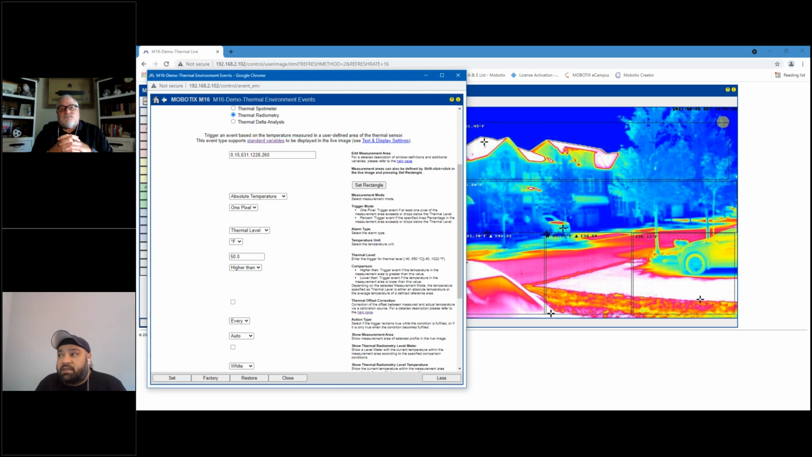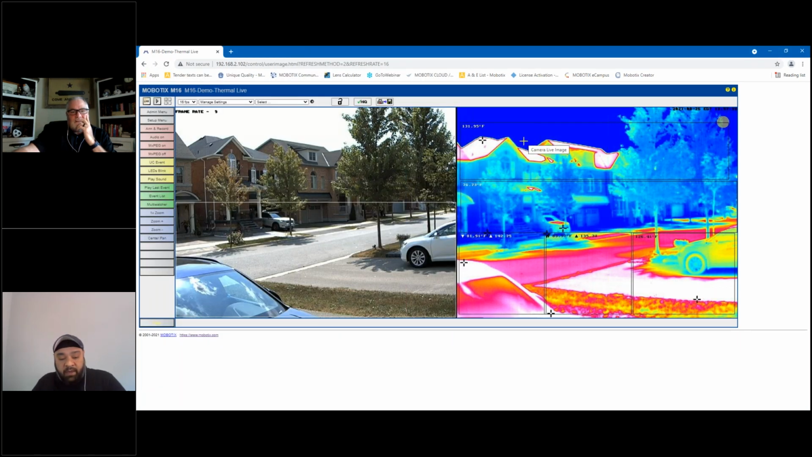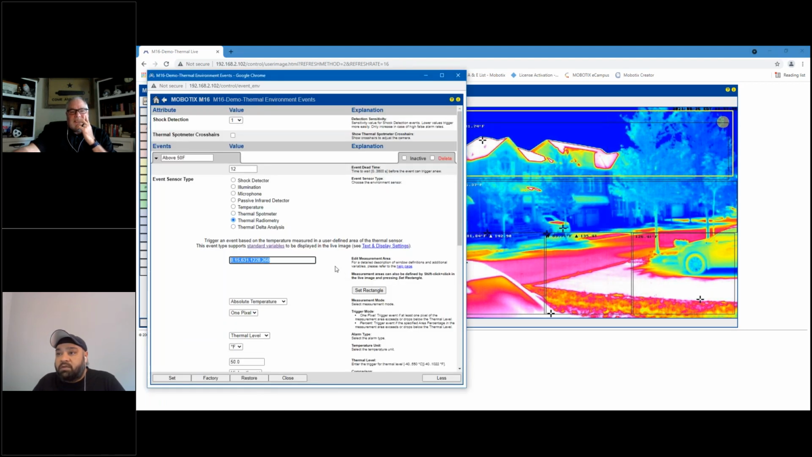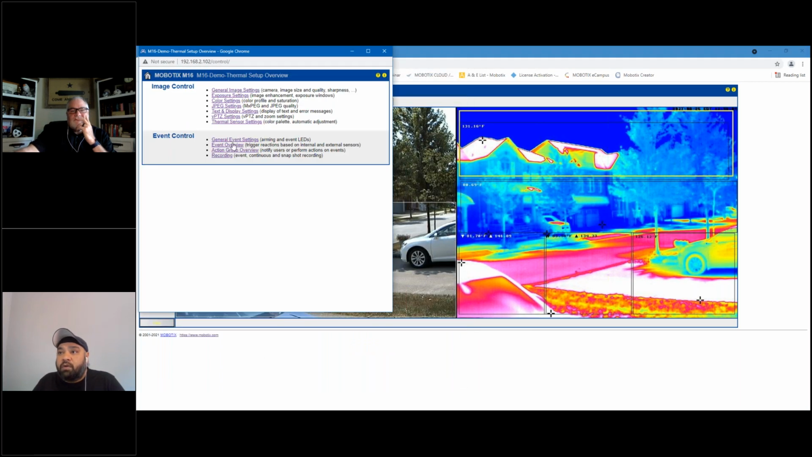So let's start with the window, the region. Let's say I'm looking at this profile over here, this zone, and I don't like this area. I want to make it larger or smaller. It's simply going to the live view of the camera, and you hit the shift key on your keyboard, left click, release the shift key, and then click anywhere within the view of what you're trying to cover to define the zone. You come back to this window, it's set rectangle, and that is your new zone. It is as simple as that.